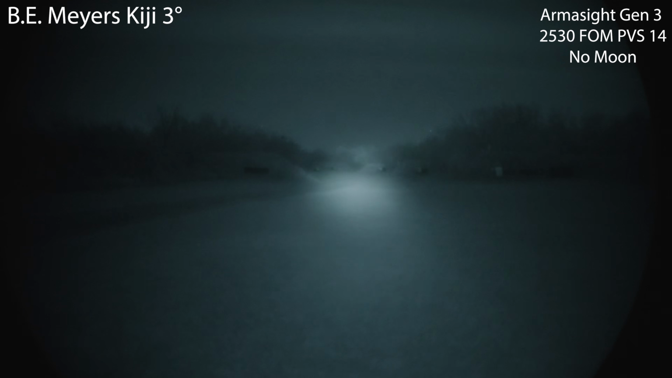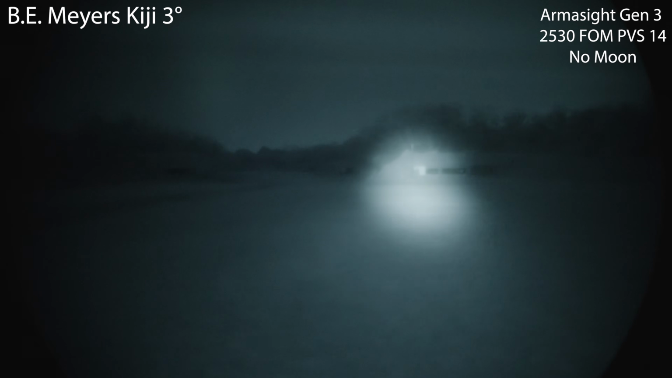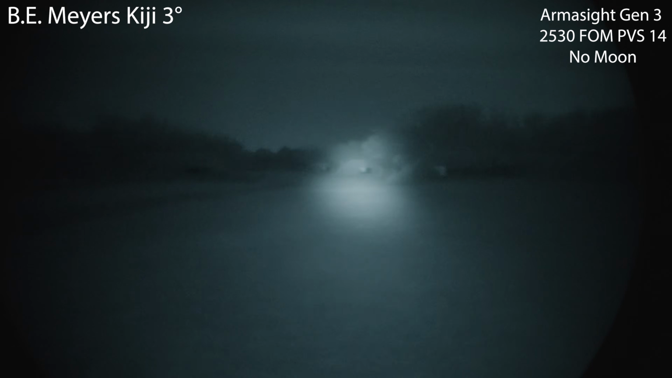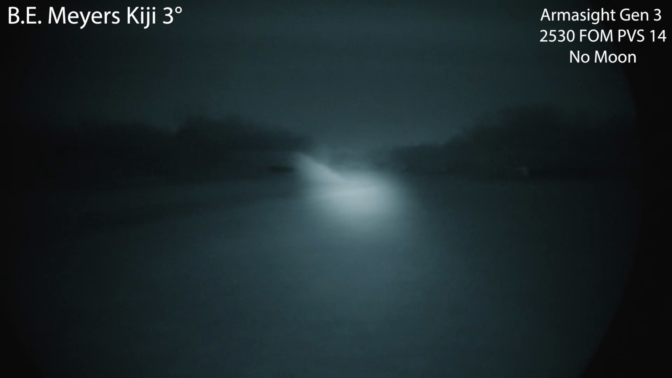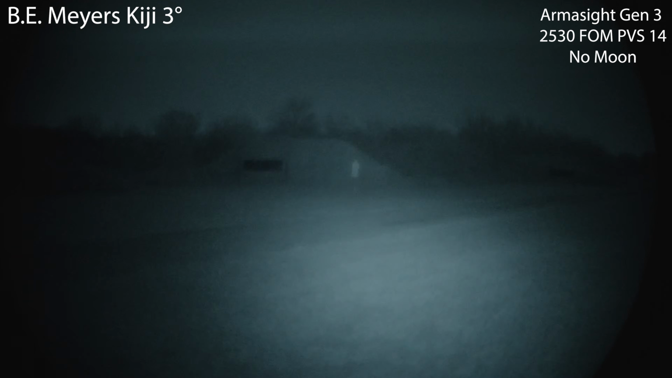the steel targets. So for such a small unit, this is currently being run on a single CR123 cell. This little guy packs a lot of punch. So if you're looking for the smallest standalone illuminator that'll get you out to 500 yards, this might just be it. Here's the diffuser.